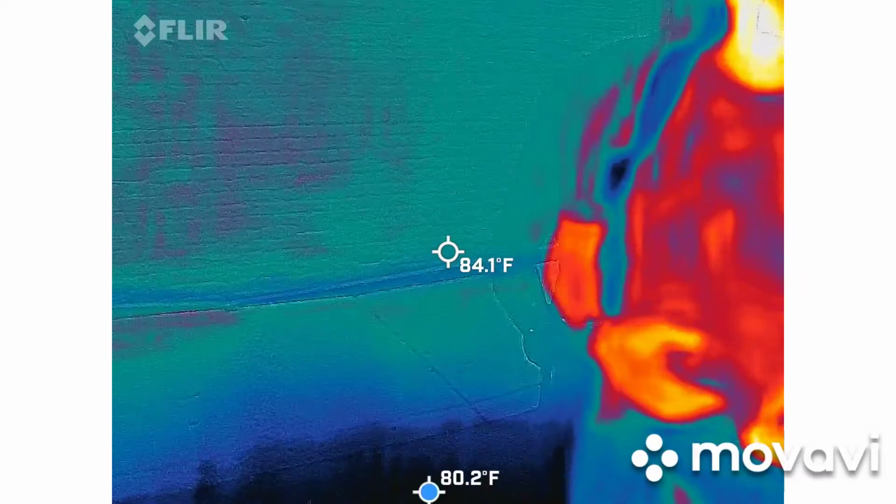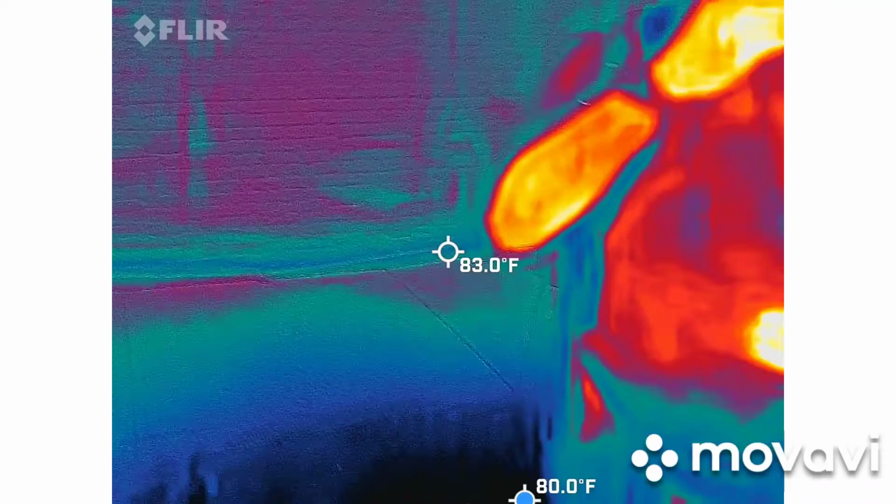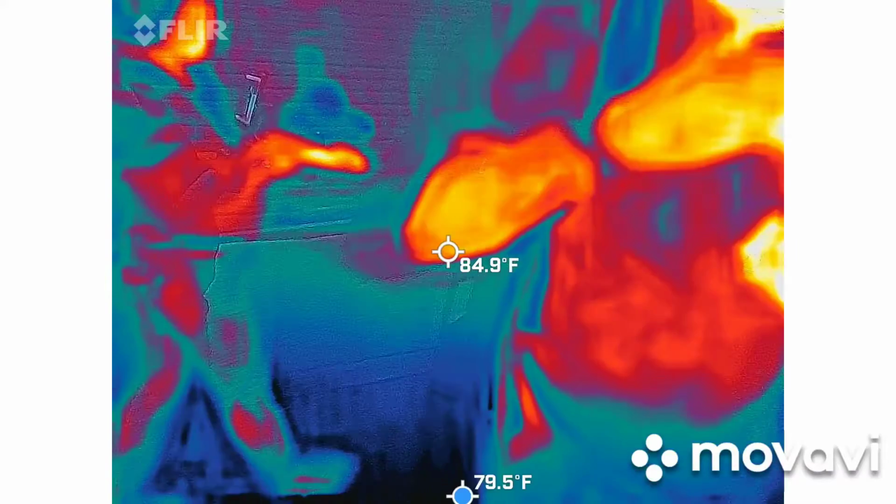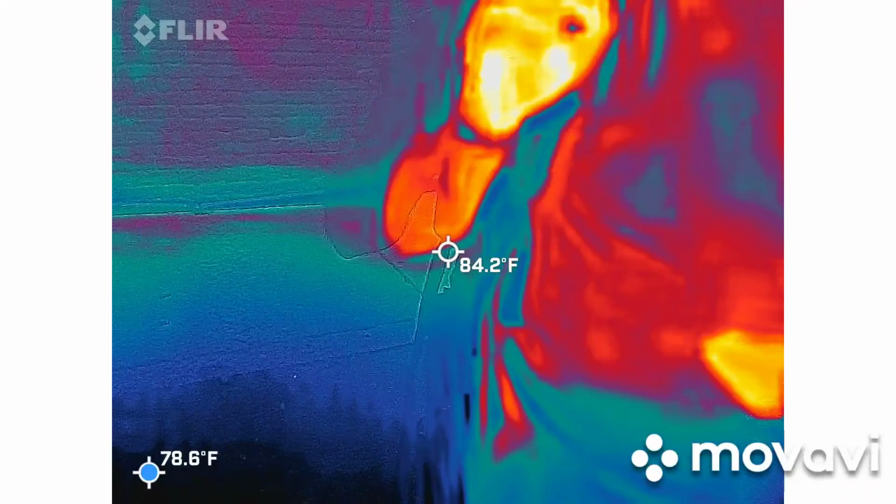You also have a cheat sheet bar on the left-hand side. You should have the variation of the highest temperature and the lowest temperature. I'm sorry, it should be on your right-hand side. You should be able to see the fluctuation of the colors on that side. When the sky is in view, it's going to automatically default to put the coldest spot in the sky.